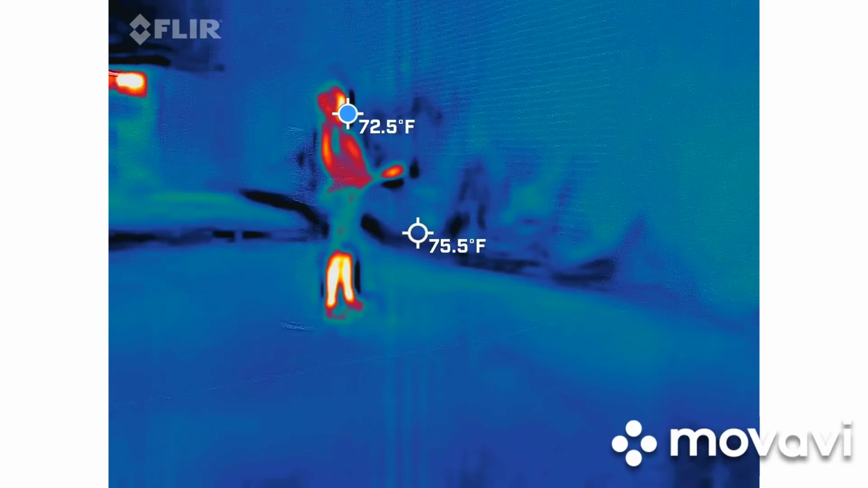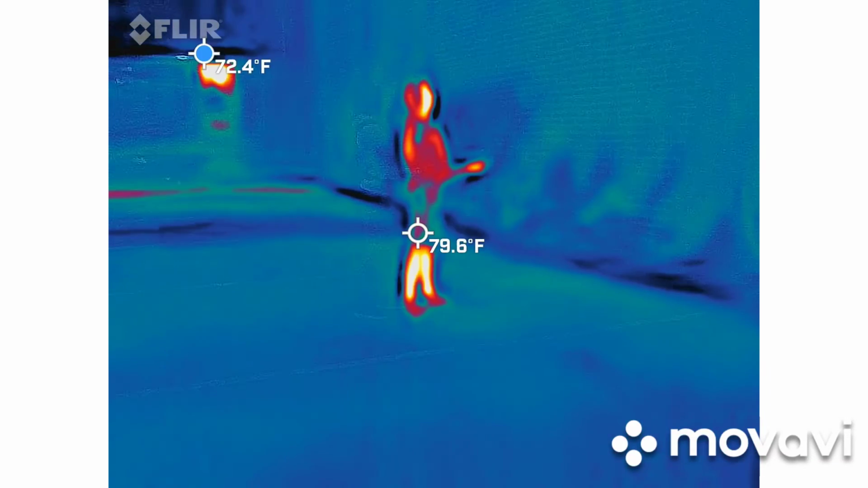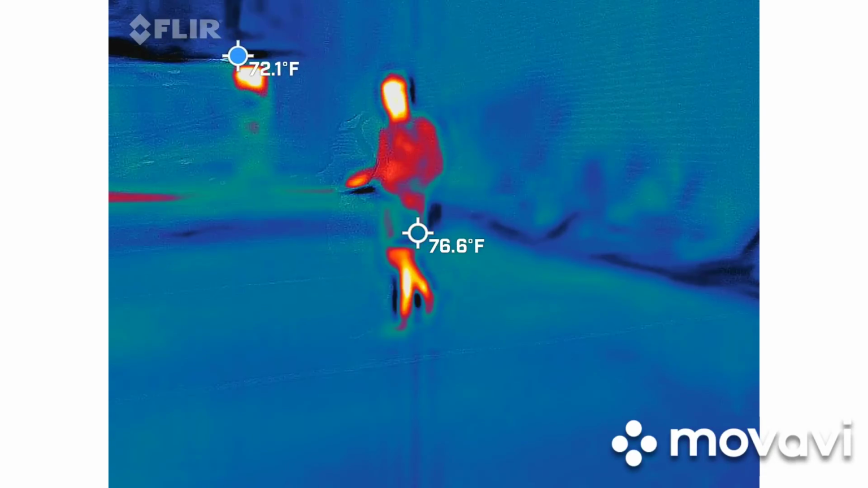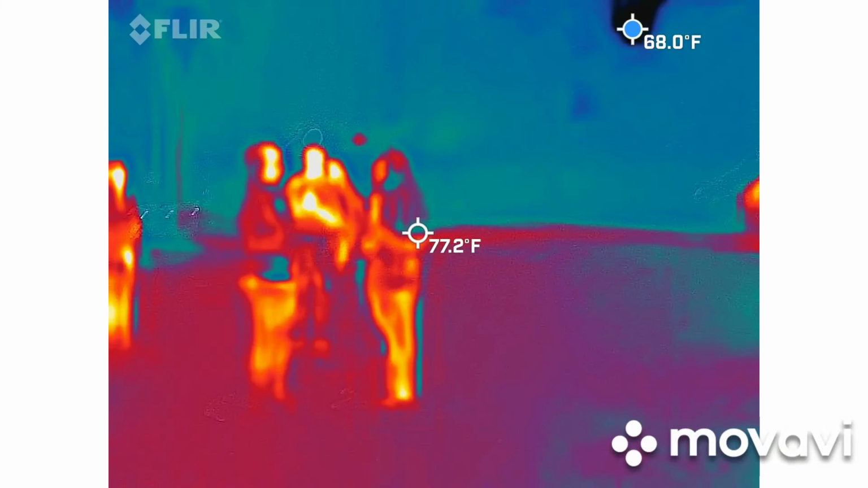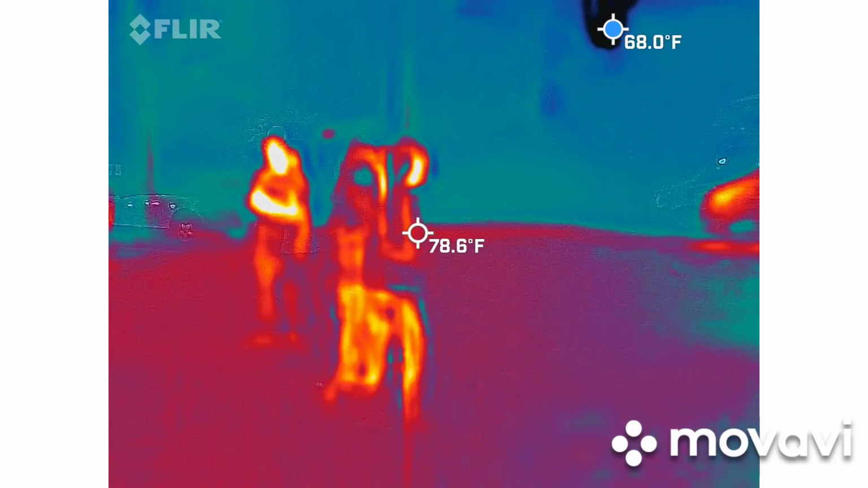Zach, anything crazy going on with yours? Nope, not yet. He's like observing the building. Brick by brick, it looks like. Yeah, he's counting the bricks. Oh yeah, he's like, oh yeah, what are we doing? You don't see it?